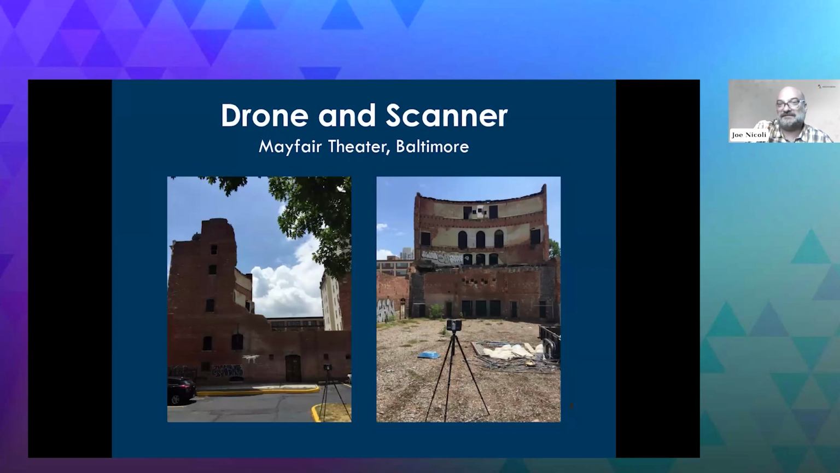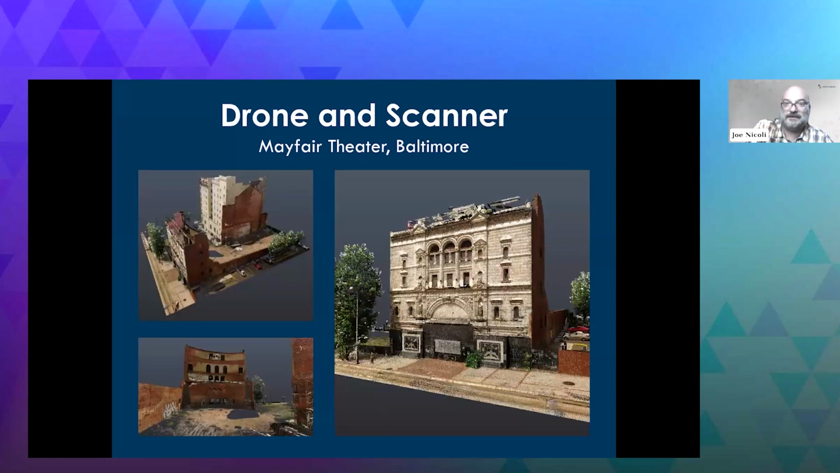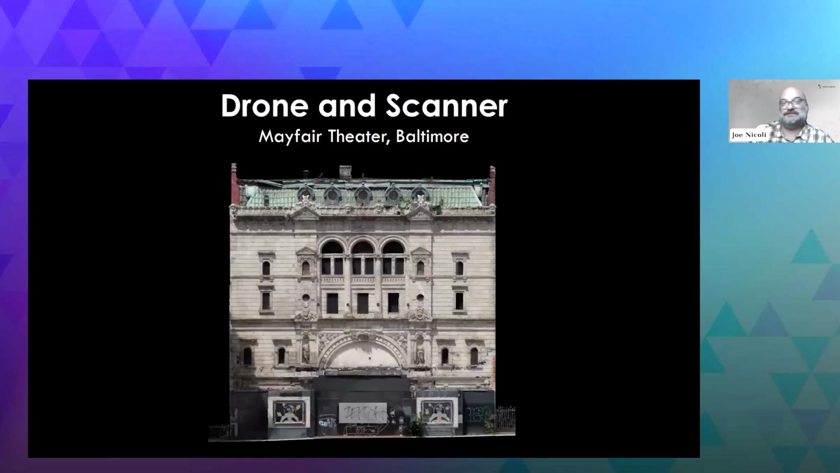And again, this took us 2-3 hours. We didn't go inside. It's completely shambles inside. And there's our point cloud that we got from it. More importantly, there is the elevation view we got from combining that with the drone data. So this is an ortho image. This is an orthorectified image that has a pixel for every 2 millimeters of wall face.